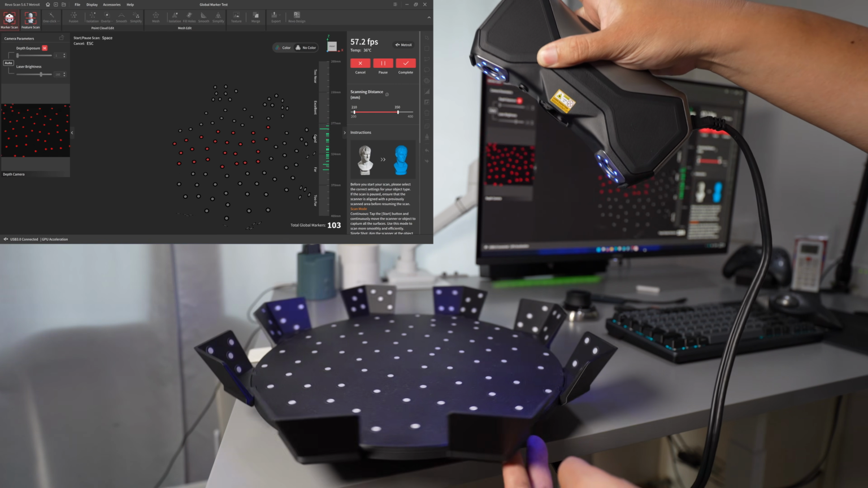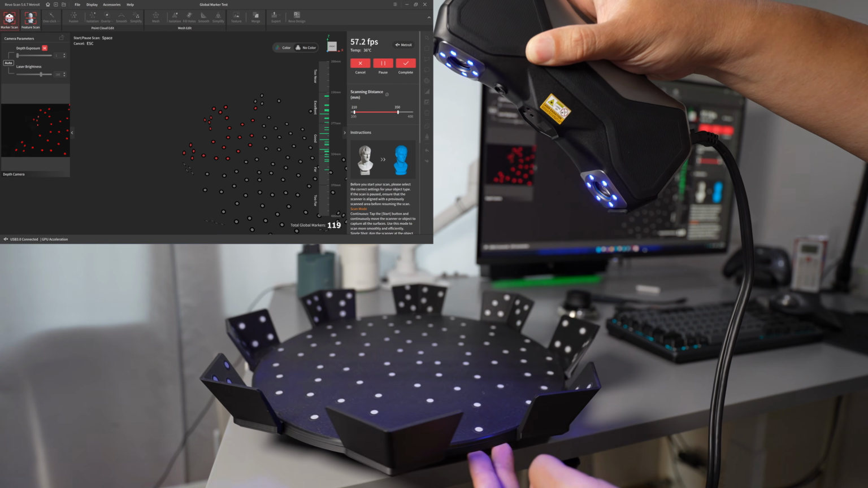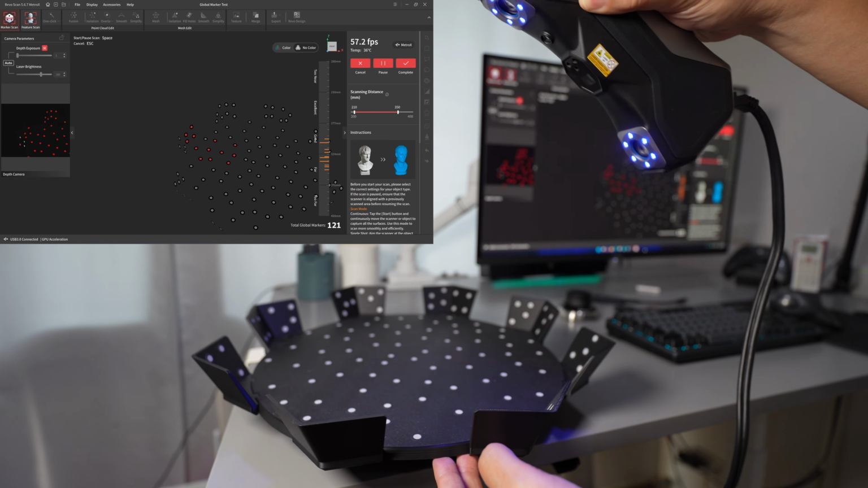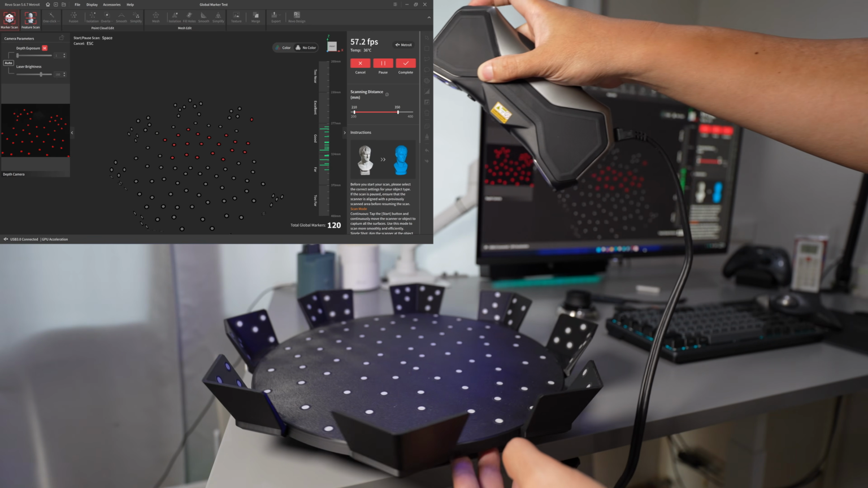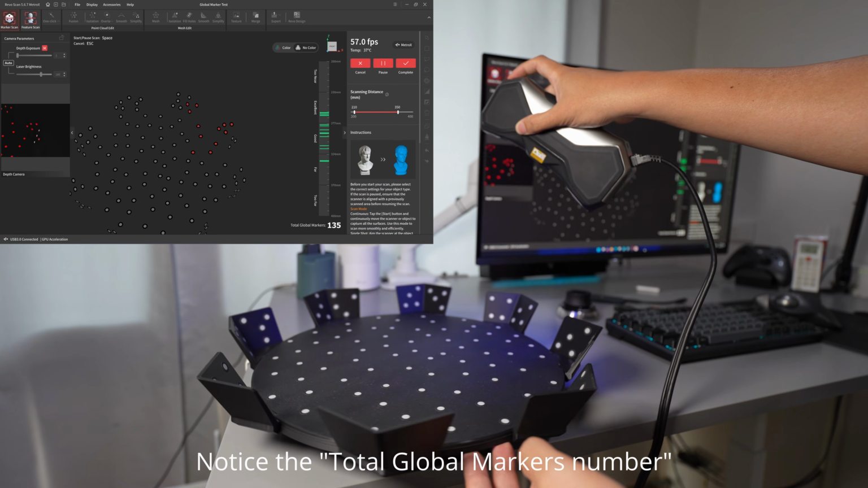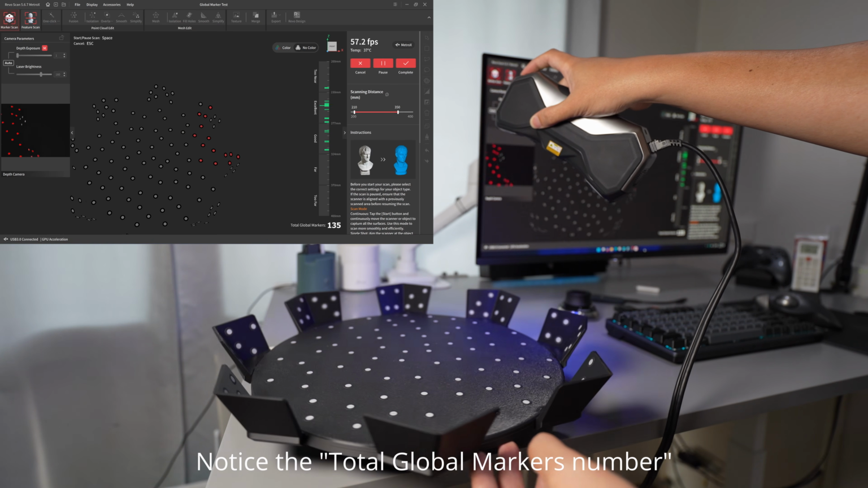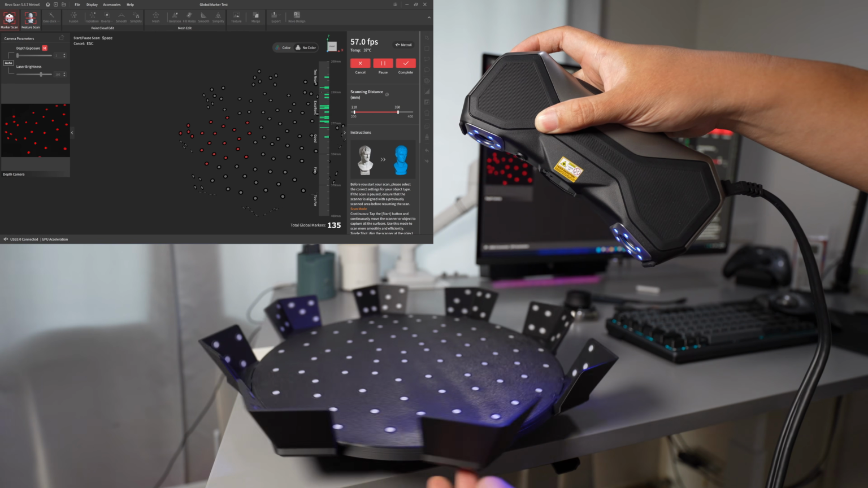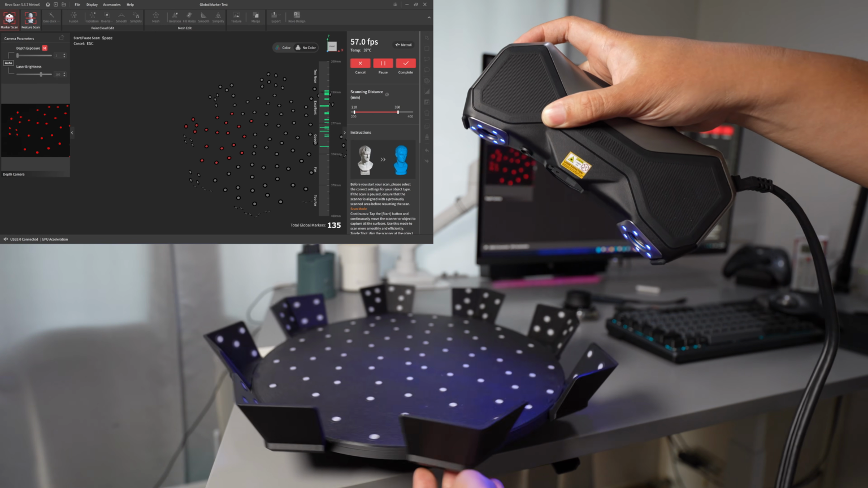The field of view of this scanner is quite narrow. I have about 137 markers, so I need to scan all of that. 137, right?